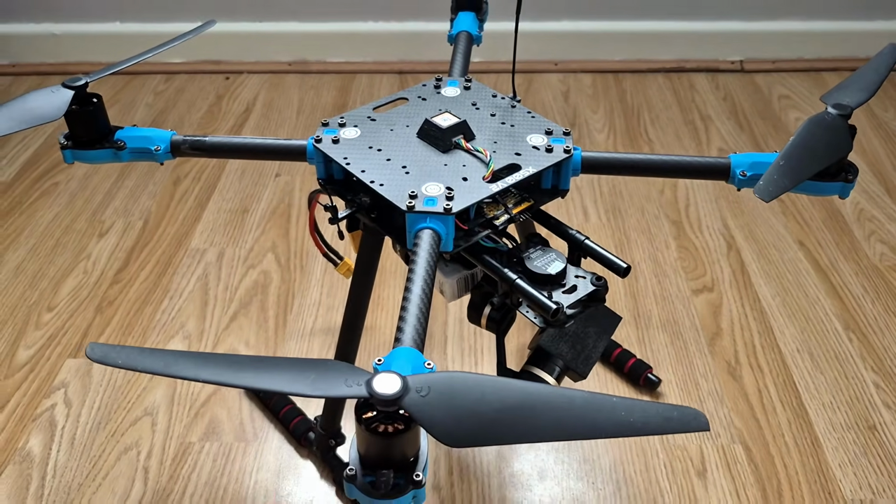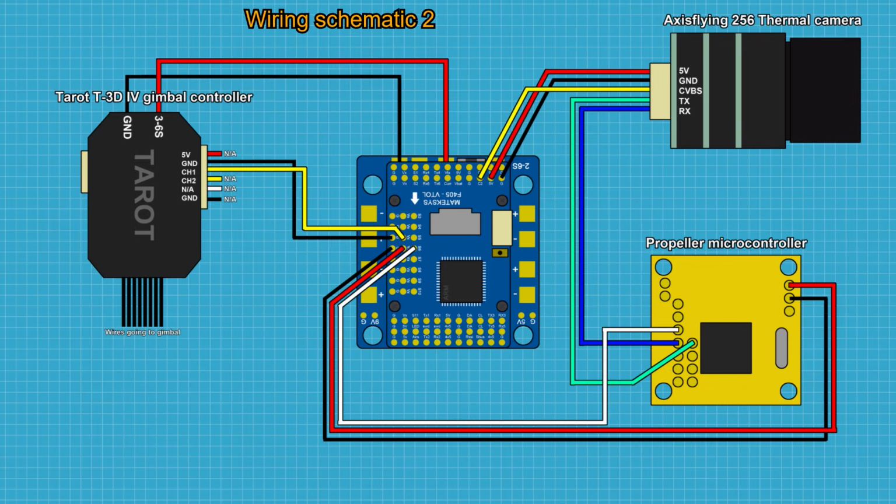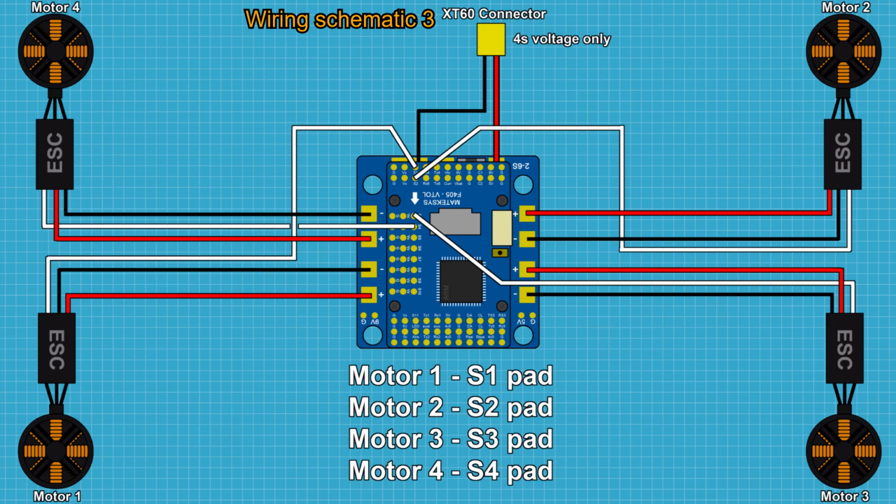Now I will put a wiring diagram on the screen here. It's going to look a little bit intimidating, but I promise you it's not actually that complicated. If you just take your time and look at it, hopefully it will make sense.